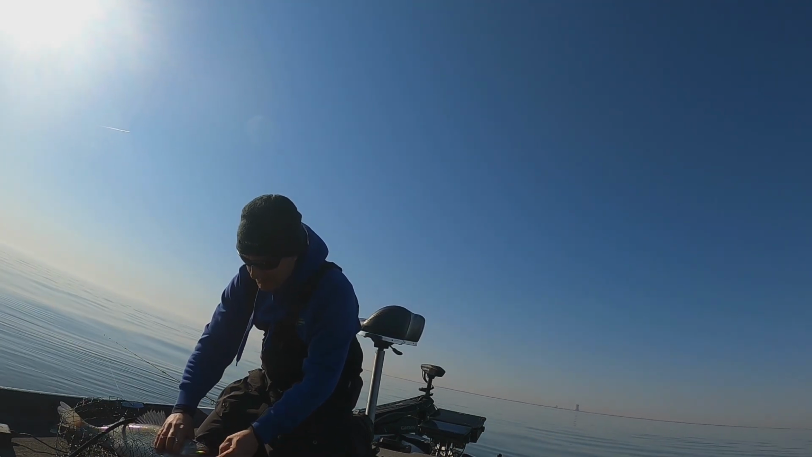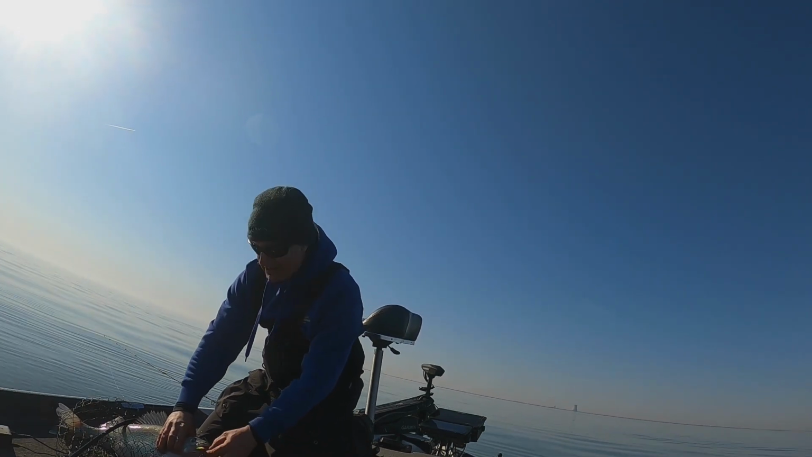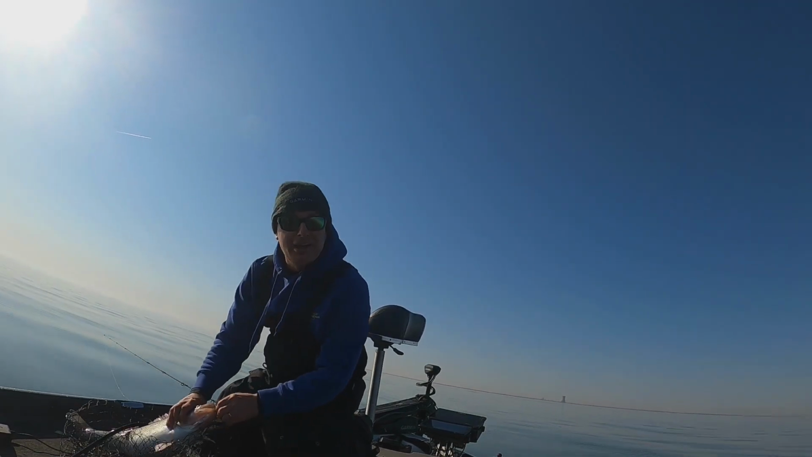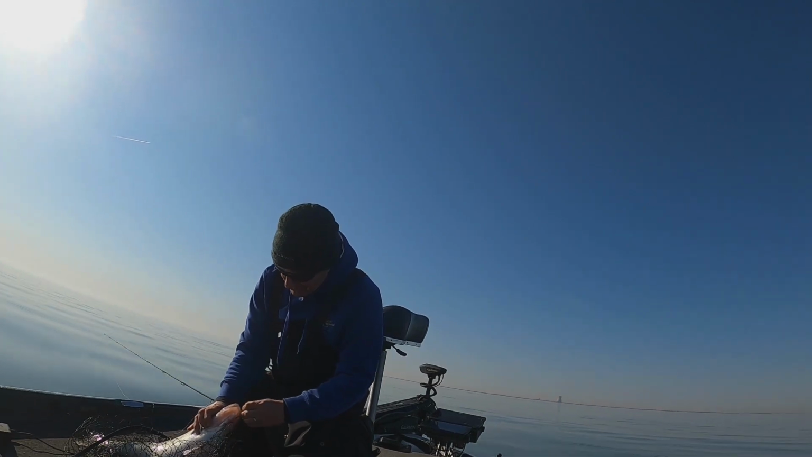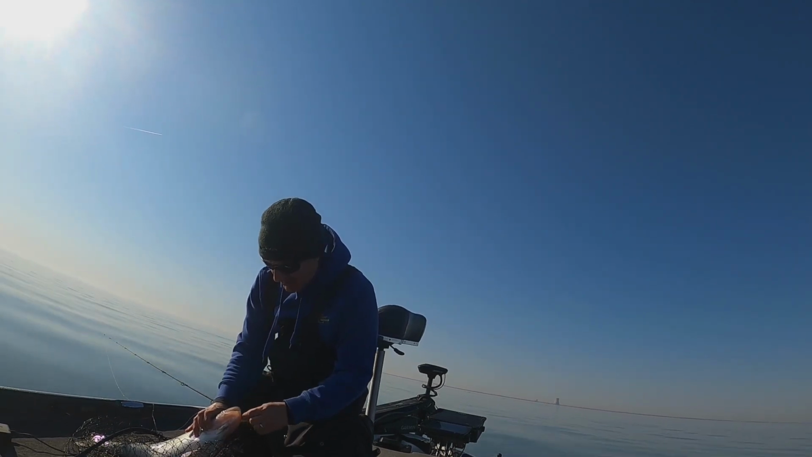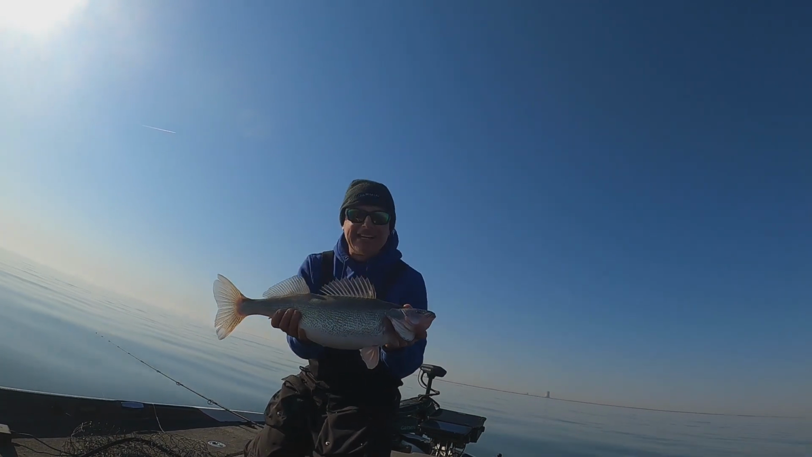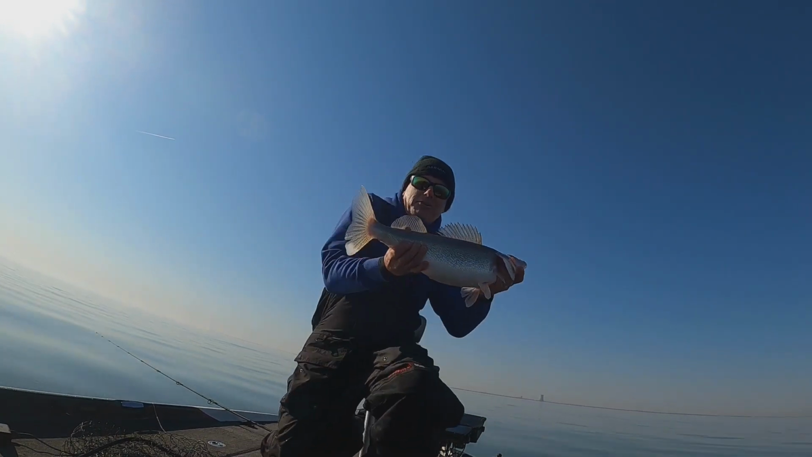That's halfway to our limit. How long we been here, Grandpa? About an hour? Ooh, I just missed one right there. Not bad for an hour's worth of fishing. I'll show you this guy as soon as I get the net out from around his teeth. Check that out. Ain't that pretty? Mmm, delicious. Little broiled walleye.